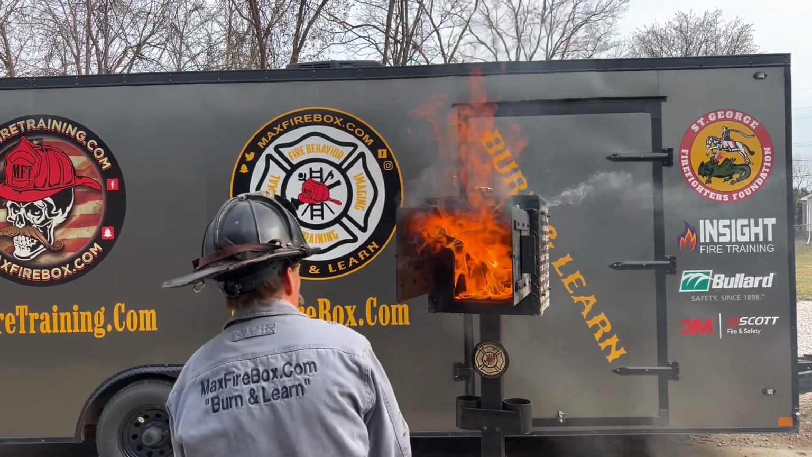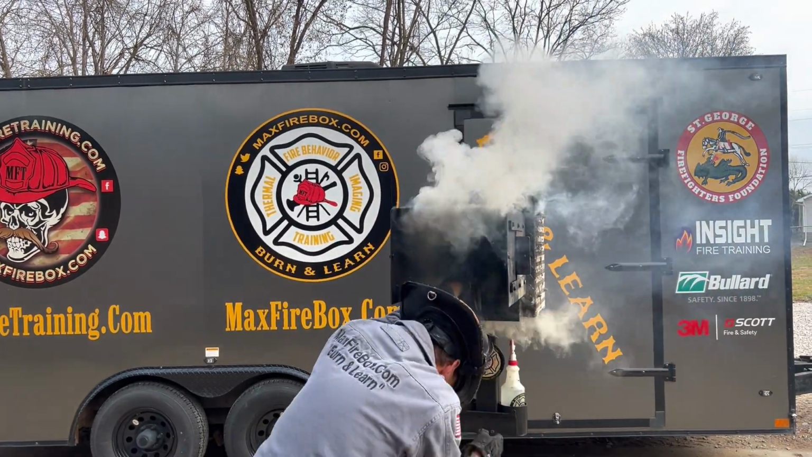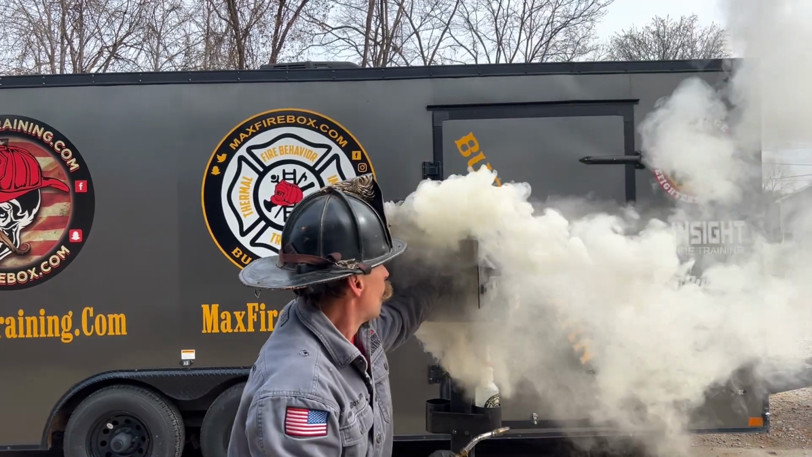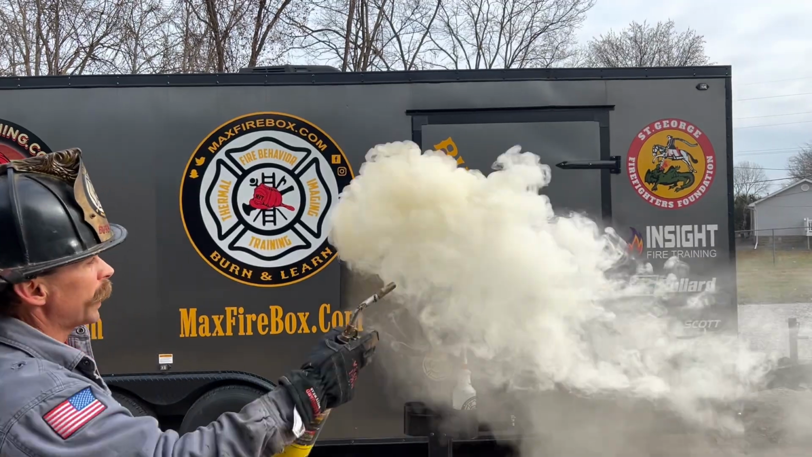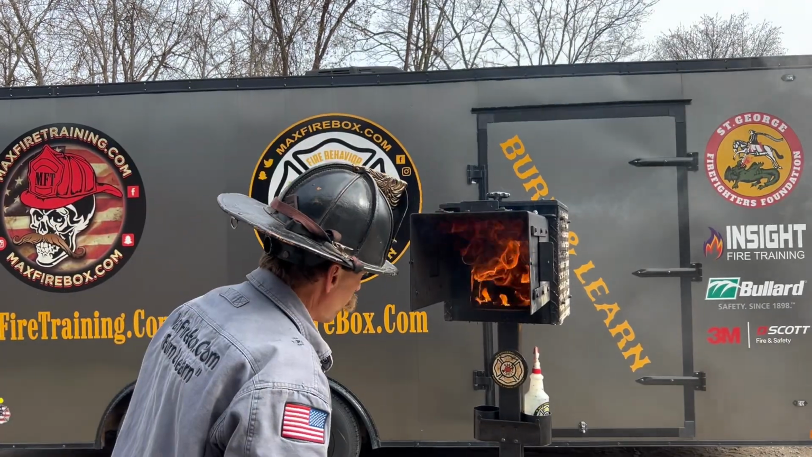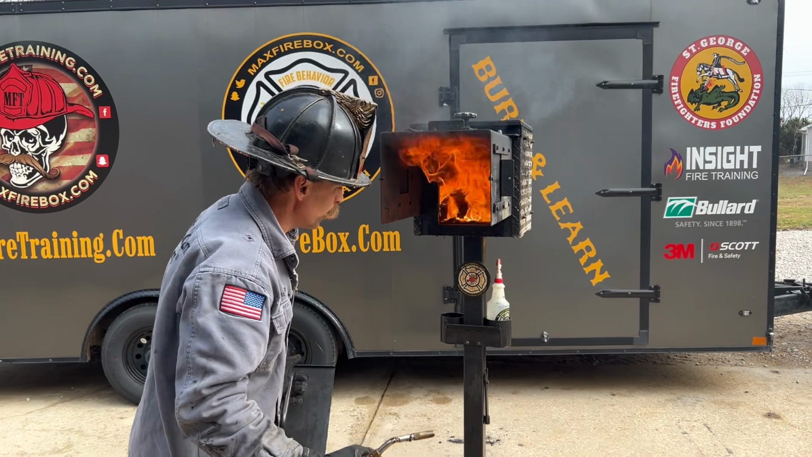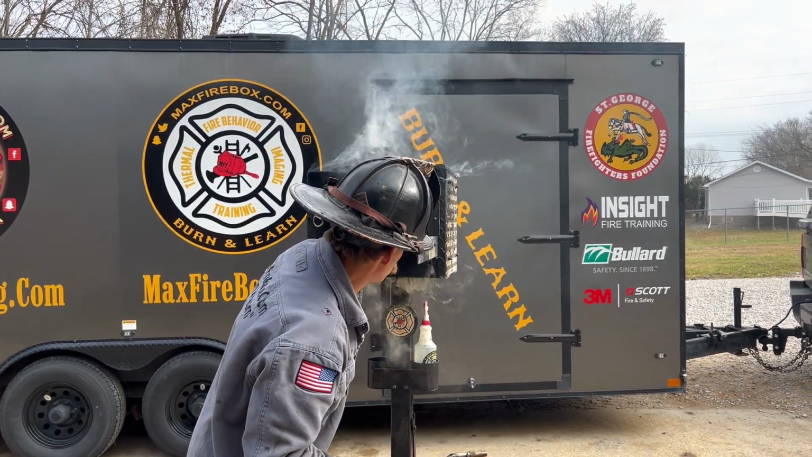And now watch where I'm going to ignite this, okay? Watch where I have an ignitable mixture here, all right? Watch your smoke color, watch the smoke conditions, and look at where I can ignite. Way out in that area, I had ignition. So smoke is fuel. Please keep that in mind. Kill the heat, kill the heat, and control the oxygen.